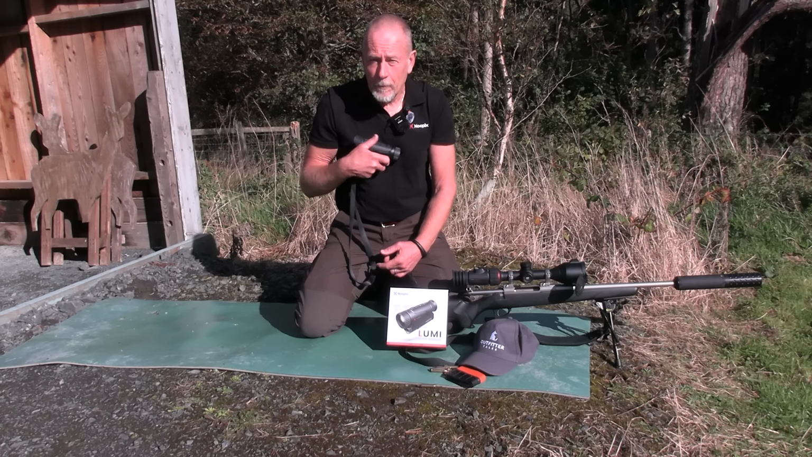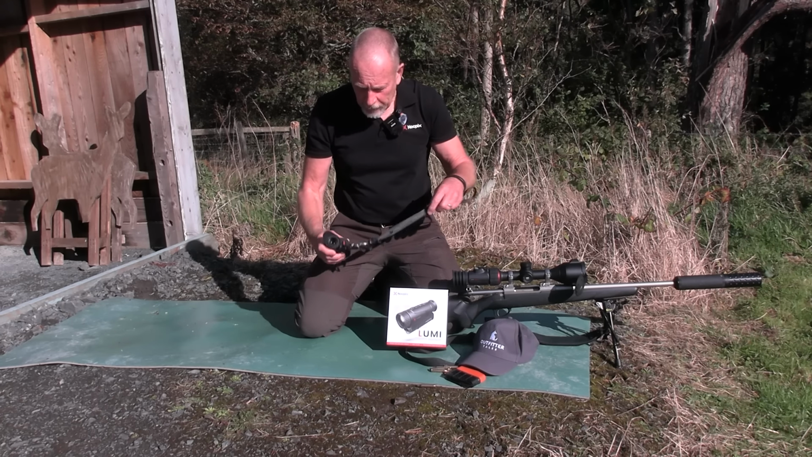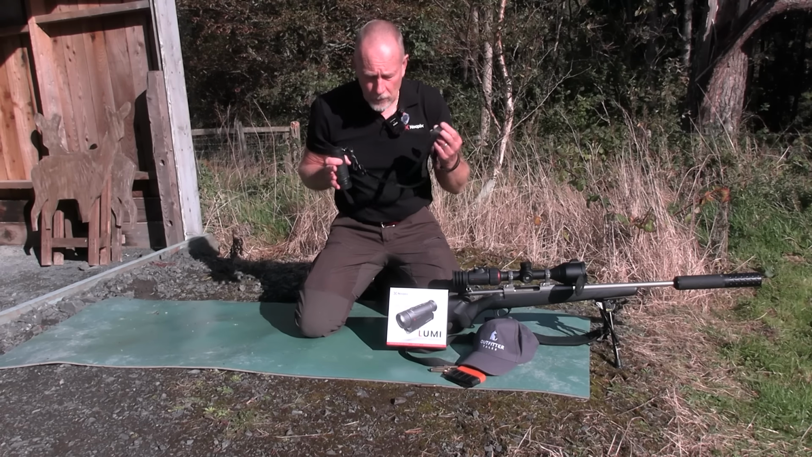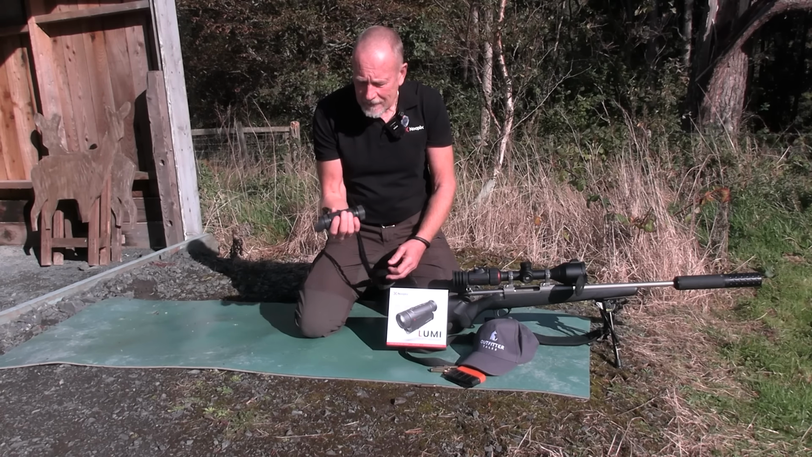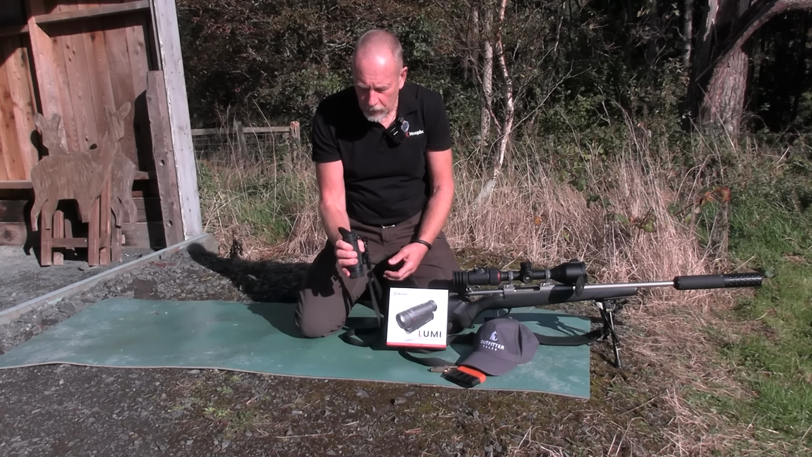Very, very clear, mid-range, quality thermal. Compact, neat. I actually wear this now just sat on top of my harness. It sits there quite nicely, and I have it on a kind of short leash, so it hangs like that, and I can just pick it up and use it. It's compact, it's out of the way. It's light, ergonomic, fits in the hand beautifully, and your fingers naturally go over the controls.